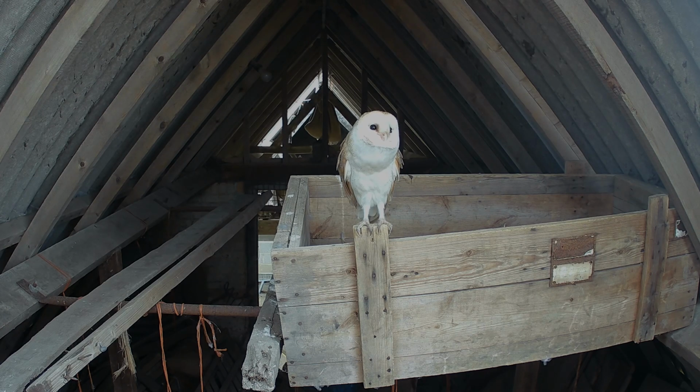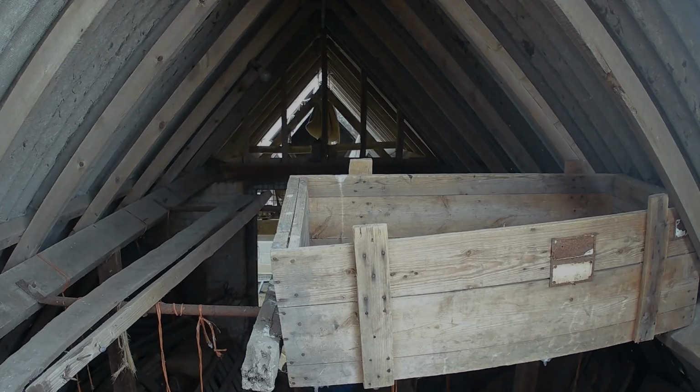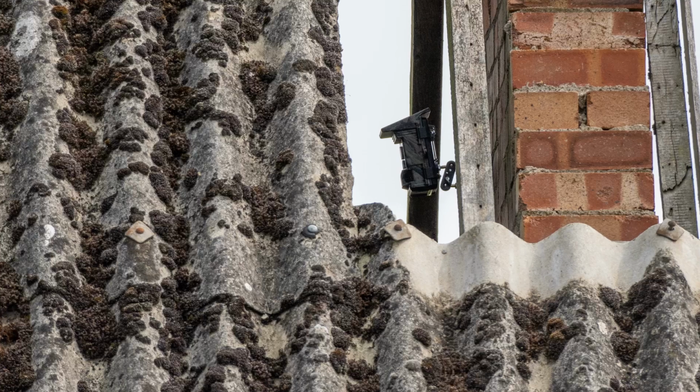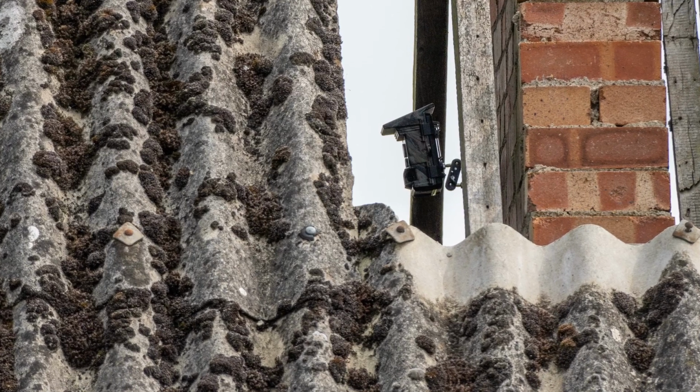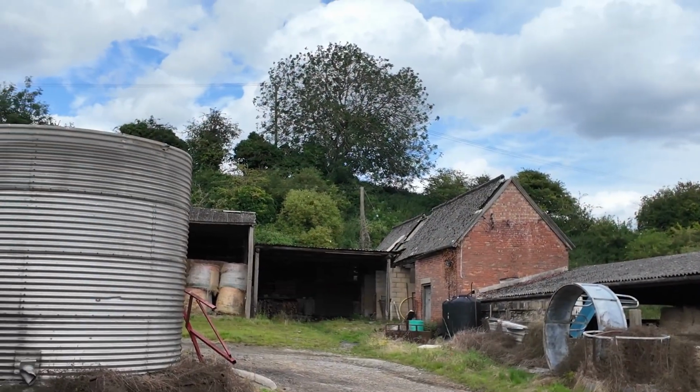This bit of footage could give a clue. I think it may be spending time on top of the camera, as it does look like a really convenient perch with excellent views over the farmyard. Only time will tell.